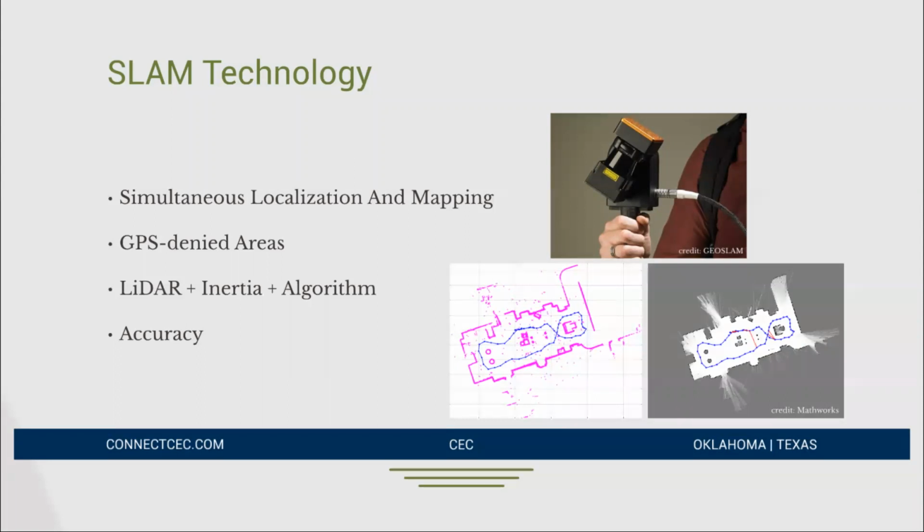So just by using the raw lasers, inertia, and an algorithm that is way too difficult for me to even try to comprehend or understand, you can generate that 3D information in GPS denied areas.